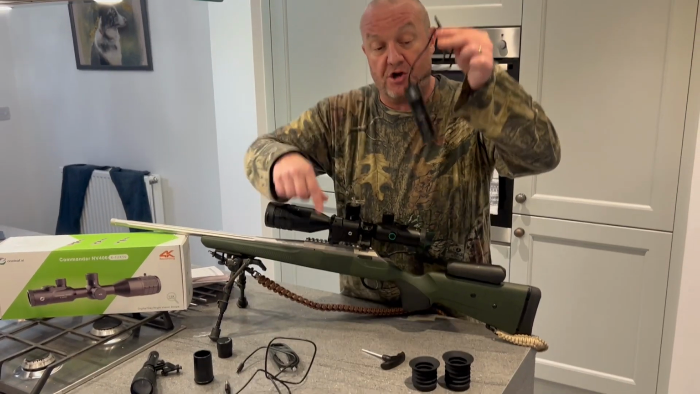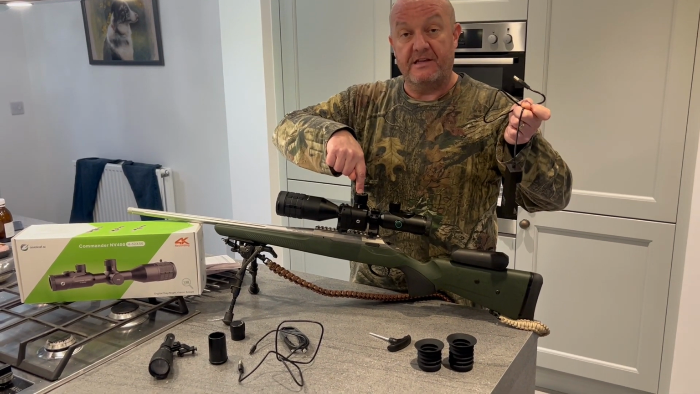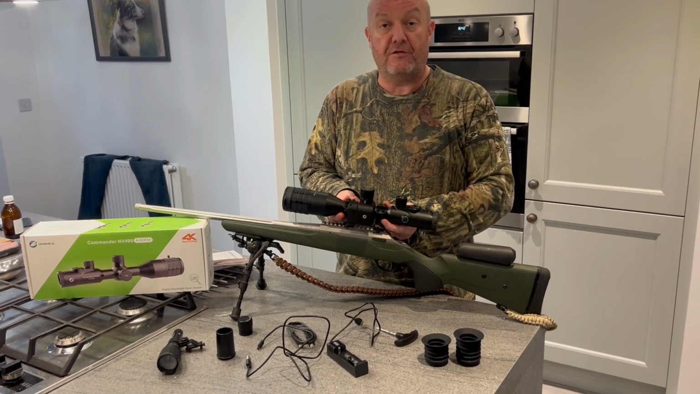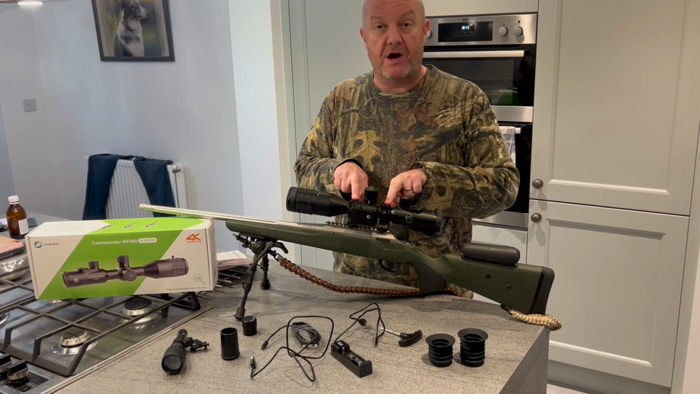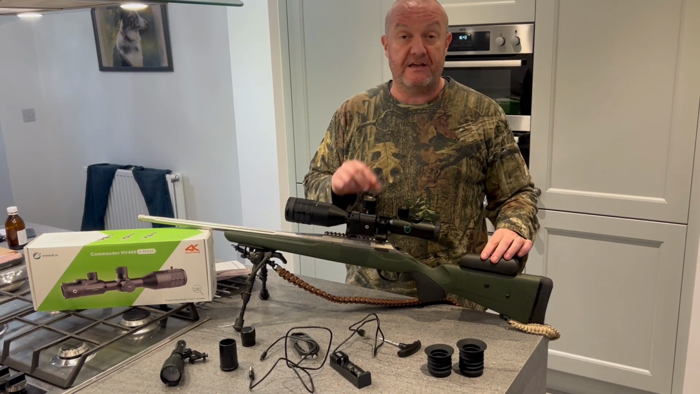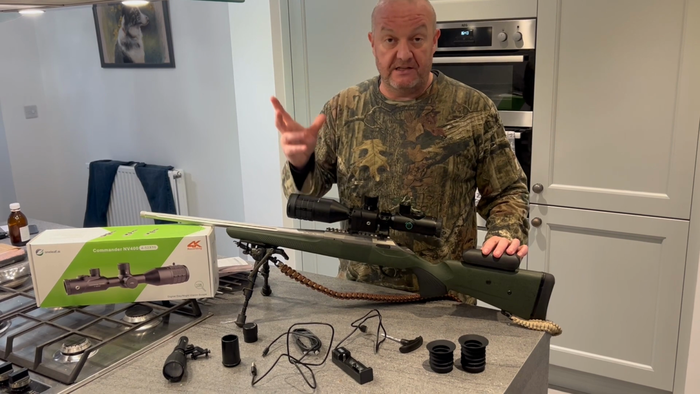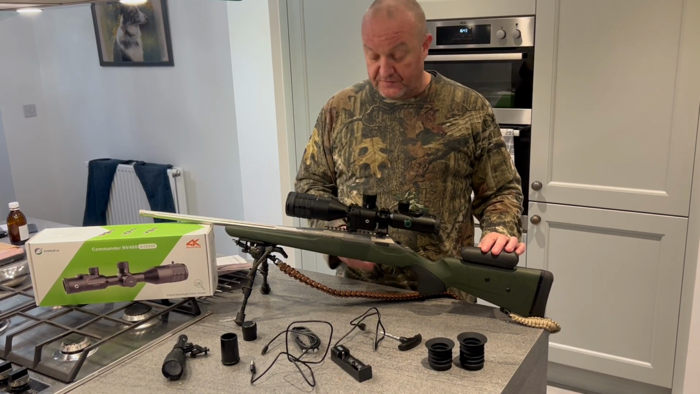You actually get the charger and USB cable for the battery inside that's rechargeable. In the scope itself is a 6,600 milliamp hour rechargeable battery that obviously doesn't need taking out or anything. You just plug it in the USB port and it'll charge up, red light, green light. Again, standard kind of stuff, but all very, very useful.